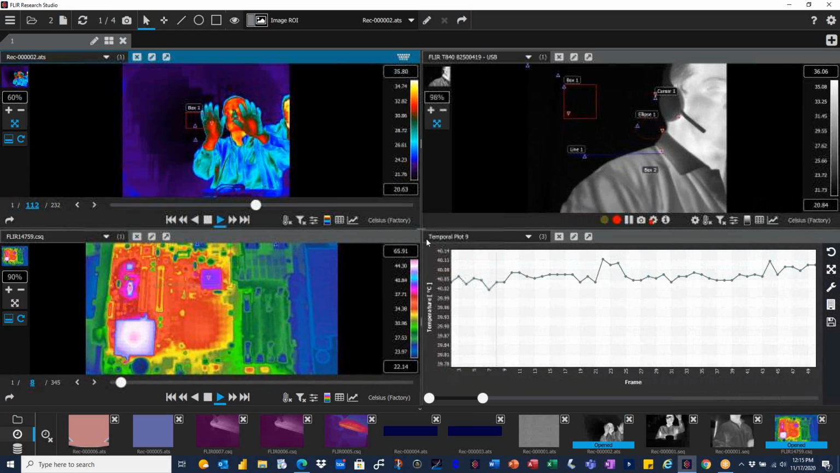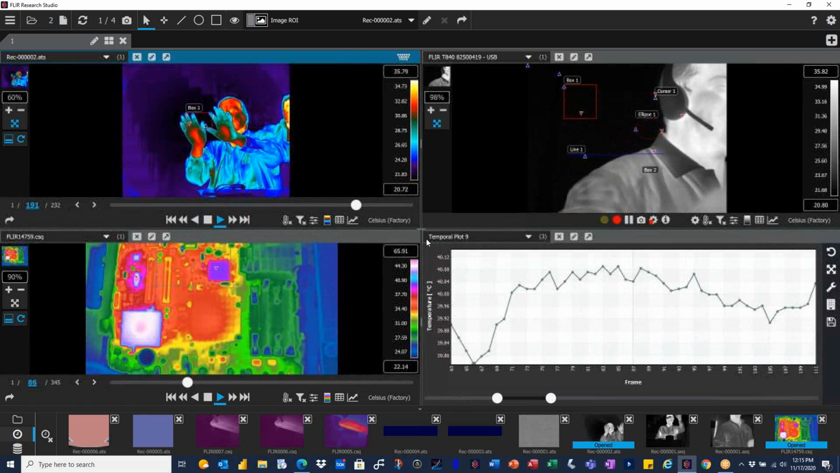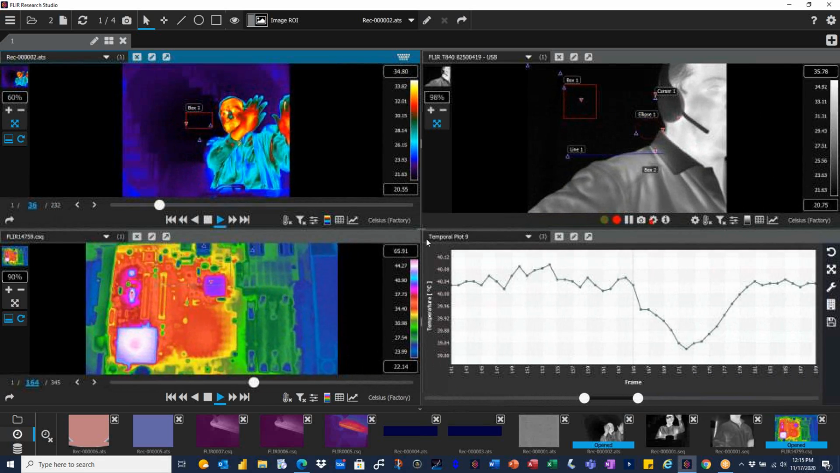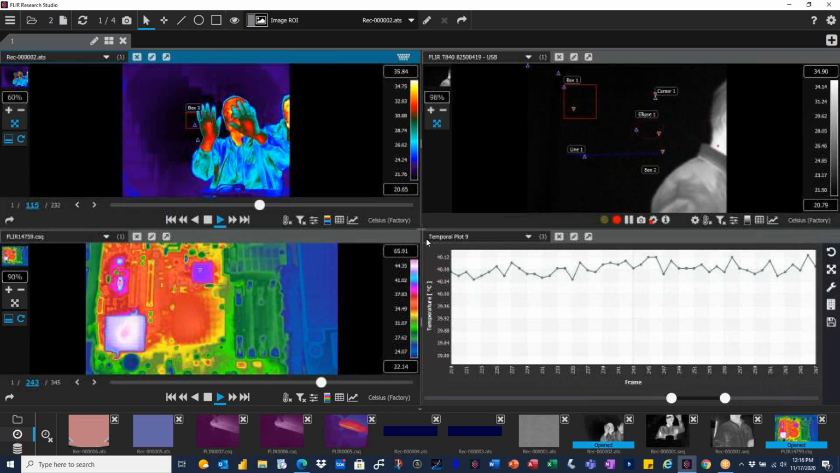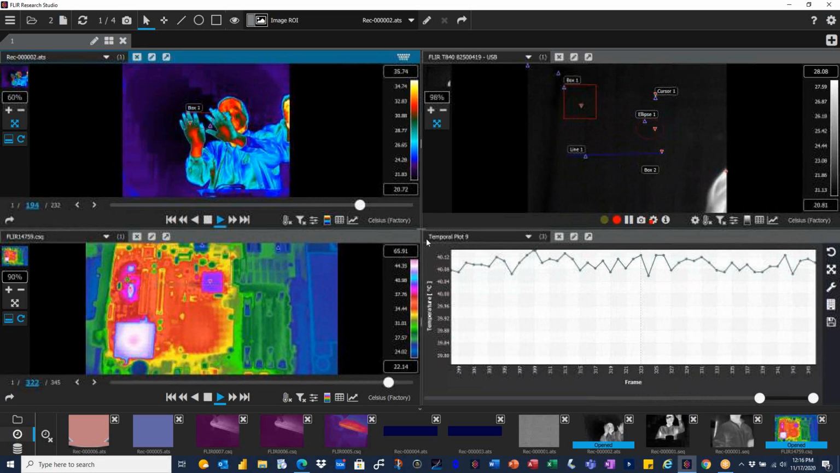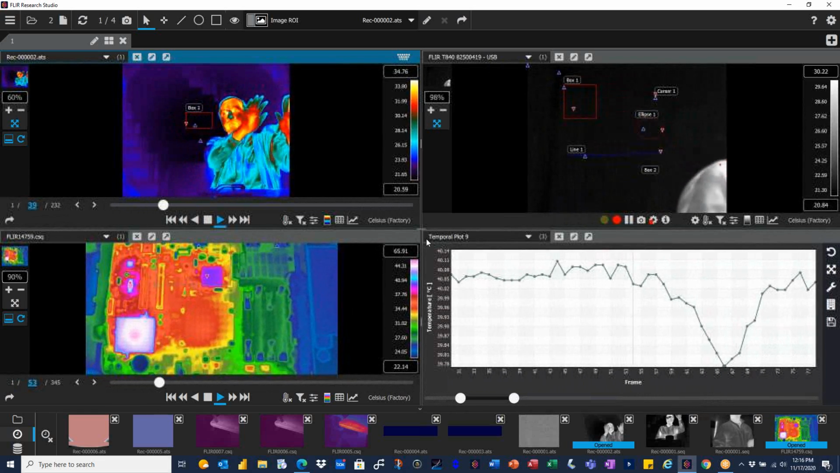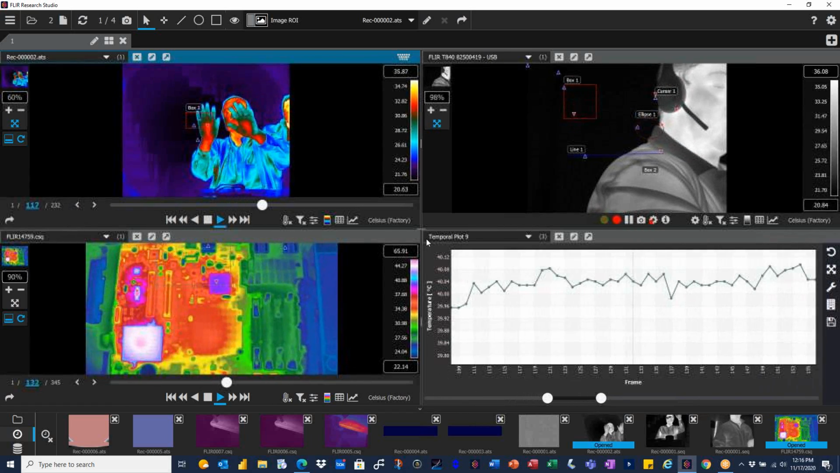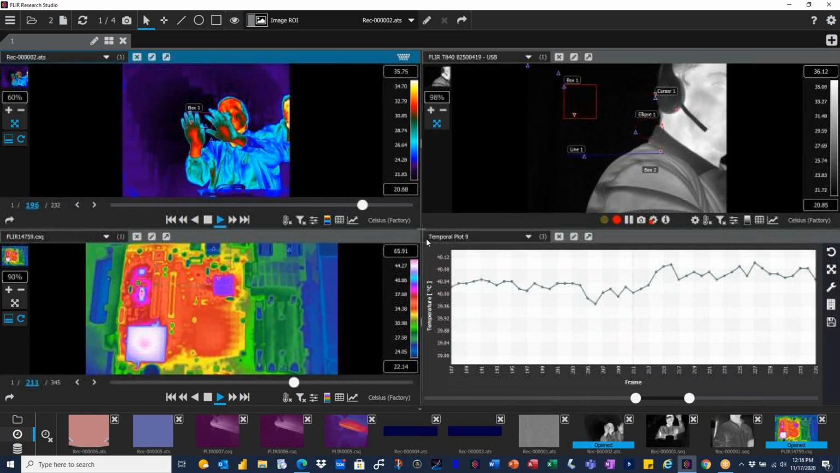Unfortunately, it's been a few years, so I'm getting old. I can't remember exactly, but there is a specific band where ceramic is fairly transmissive, but I can't remember if it's in the SWIR, mid-wave, or long-wave band. I spoke a lot about neutral density filters for higher temperatures, but all of our cameras can also be spectrally filtered to help image through the ceramic at whatever wavelength there's some transmissivity. So we'll just have to follow up. A great question. Thank you.